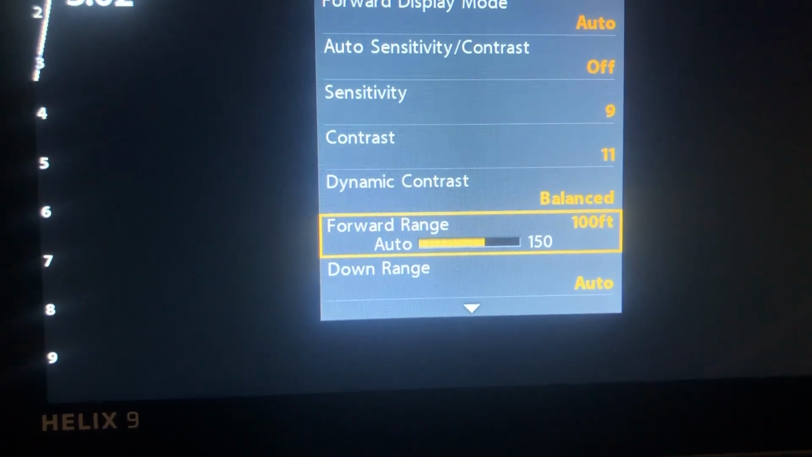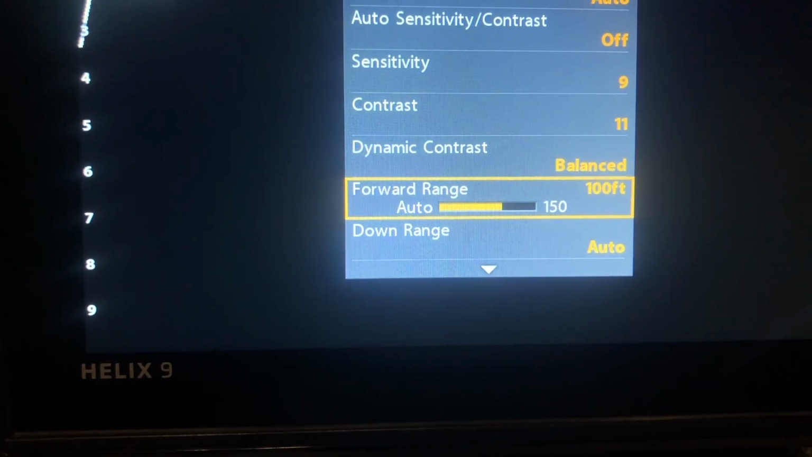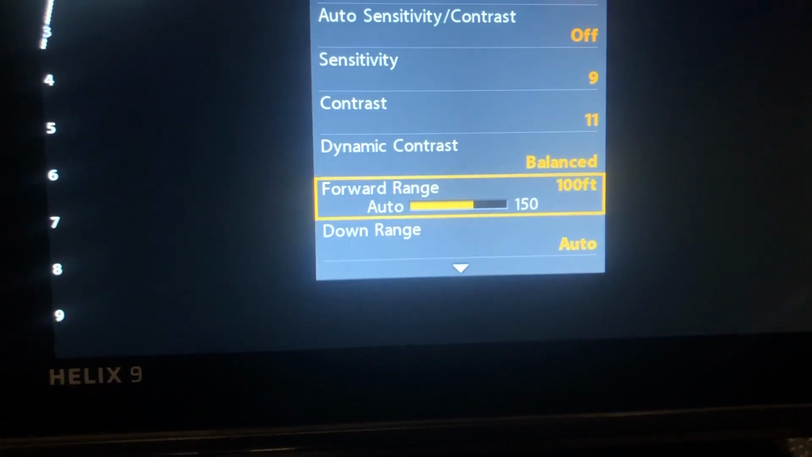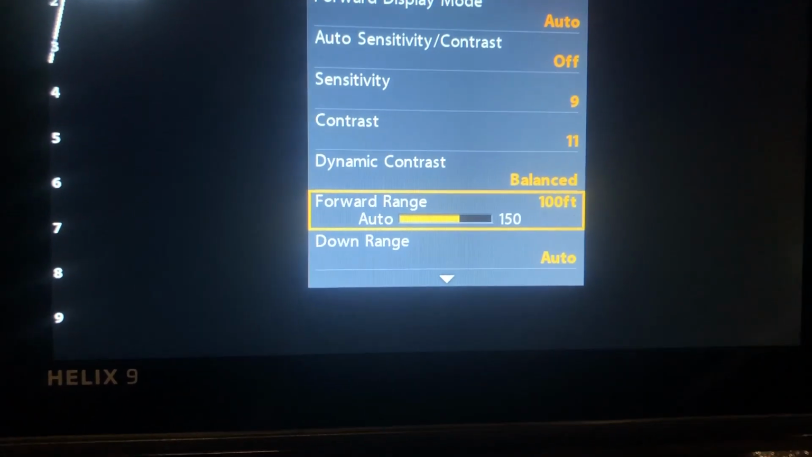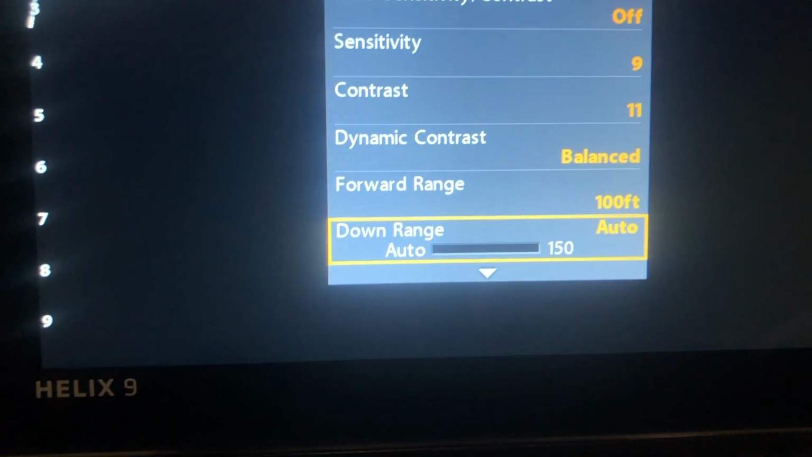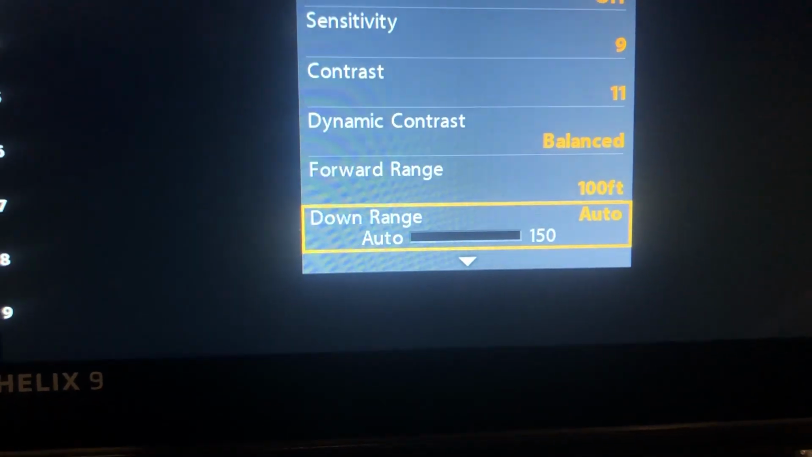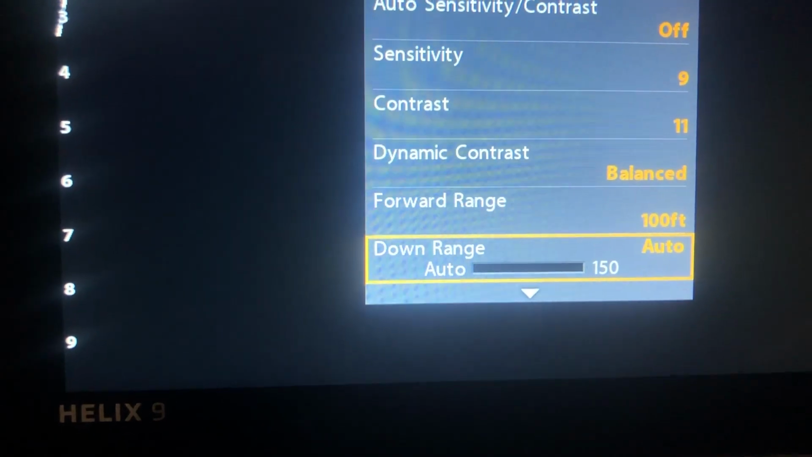Forward range at 100, I thought that was an easy number. I could easily cast about 80 feet or so. Really, I may bring that down a little bit more. That would even make a small bait, like a drop shot or something, show up a little bit better. And then my downrange, I kept the auto, and I'm a little back and forth on that one. I changed that a lot, but I liked it, so I'm gonna keep it there until I don't like it.